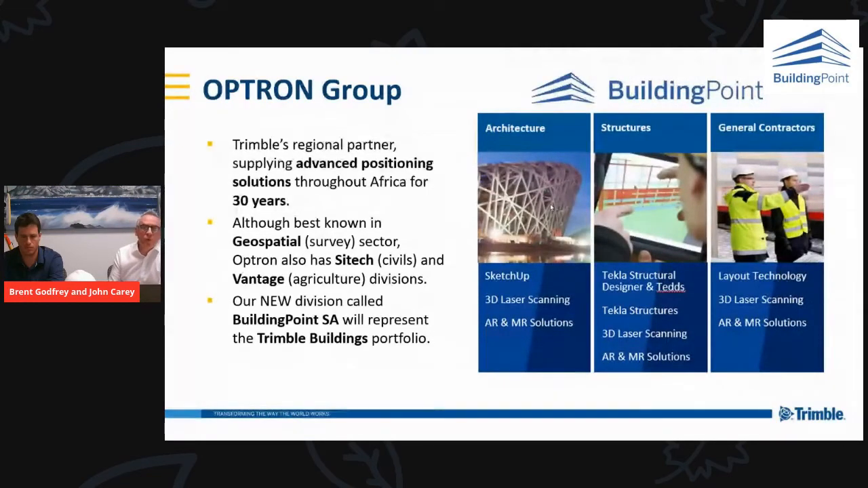So the Trimble Buildings portfolio that we'll be offering falls into three areas: architectural solutions, structural industry solutions, and on-site solutions for general contractors. There are some industry-specific tools, for example SketchUp, which some of you may know previously as a Google solution, is now a Trimble product. Trimble SketchUp, typically for architects and designers.